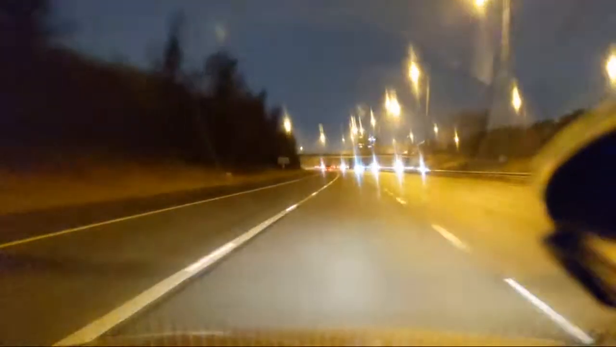So left-hand lane is now a slip road. The lane we're in is a slip road very soon as well, because if you watch these all the time, you'll know that. So I'll get out of this. Again, nothing behind me at all.